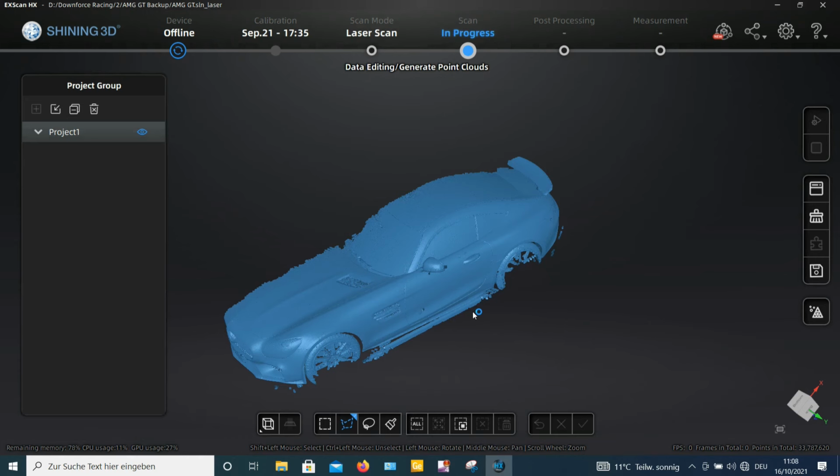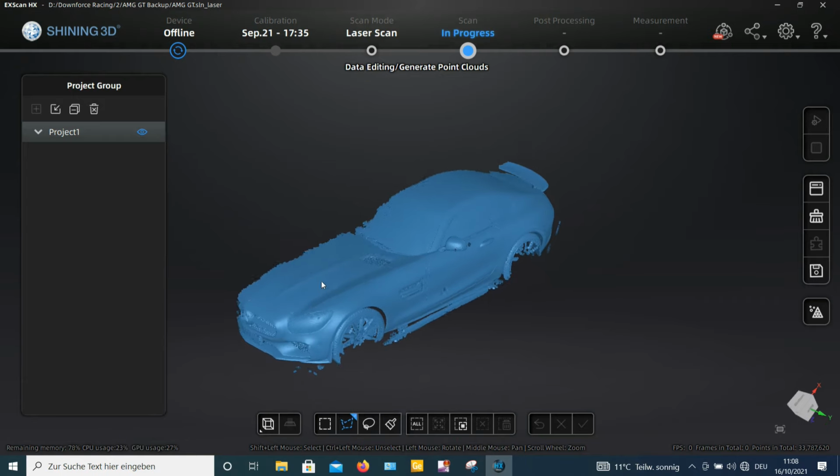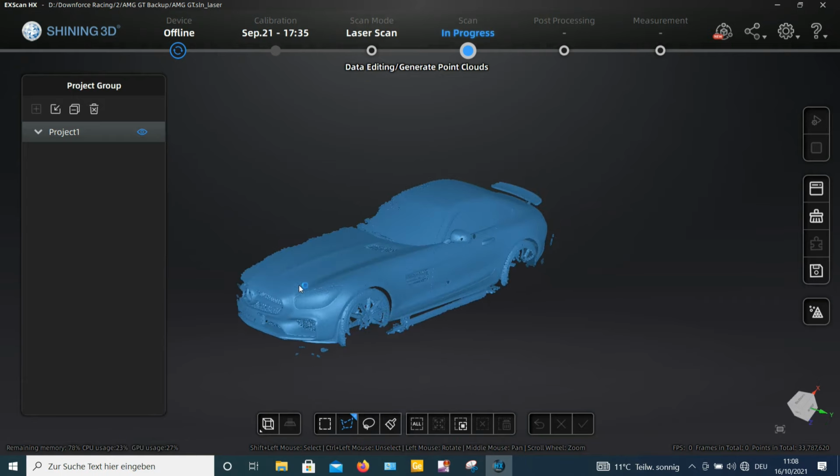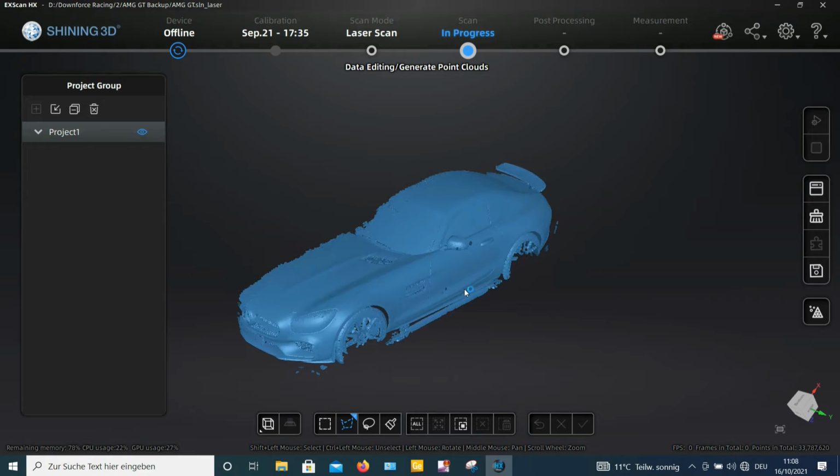So here you can see the raw scan data that was created to get the AMG GT, and what you see is that this is just half of a car, and this is absolutely fine for designing body kits and bumpers and so on, because these cars, like most of the cars for personal transport as well as sports cars, are symmetrically designed. So you can just mirror the car to its symmetry plane in the middle and you will get a complete carrosserie.